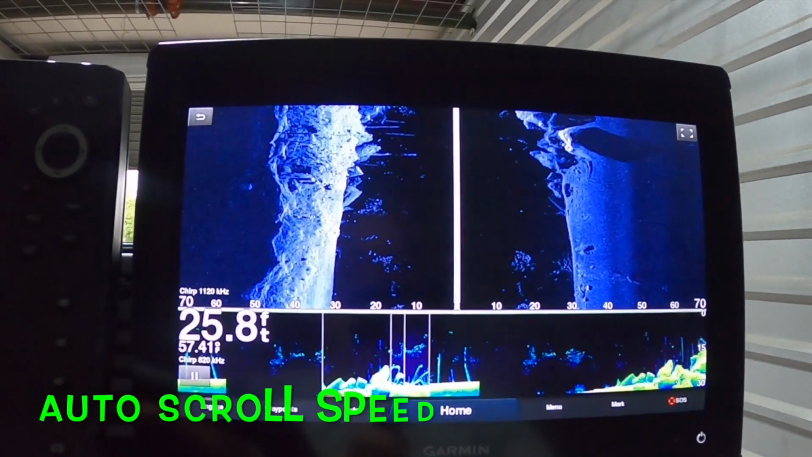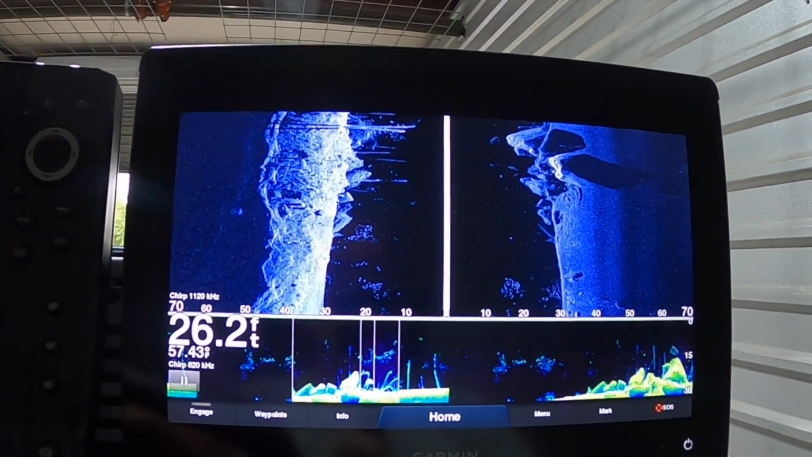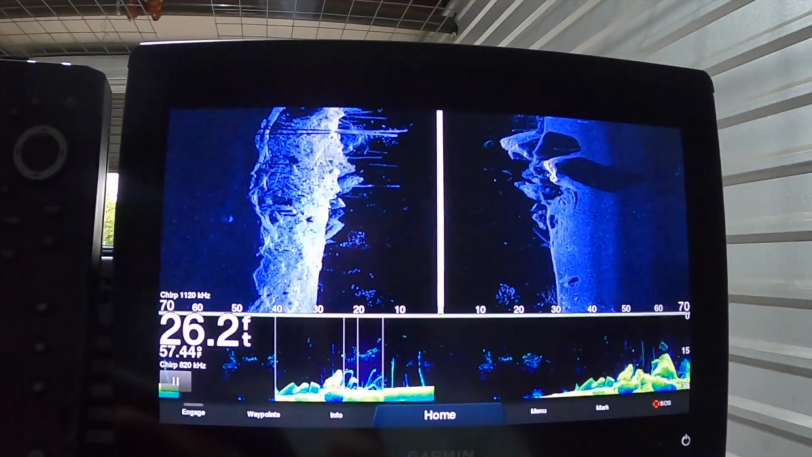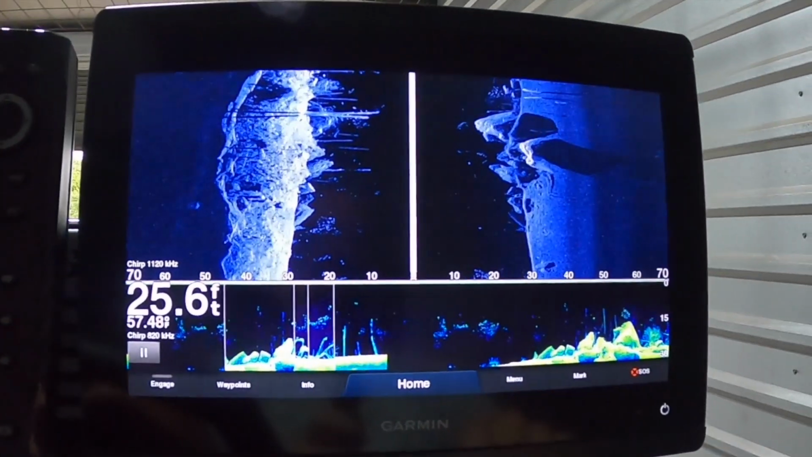Okay, another thing that most people don't think about: with my Humminbirds, I always manually set the speed of my scroll to correspond with the speed of the boat moving. This one will actually do that for you, and it's a pretty cool thing.